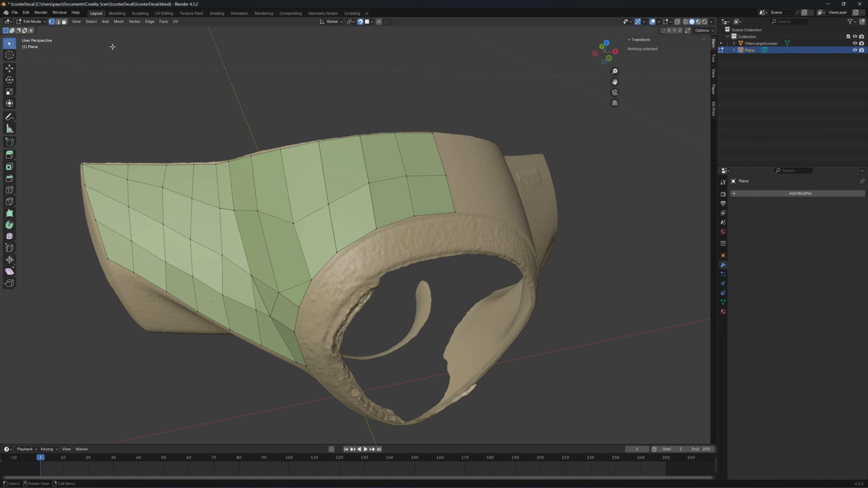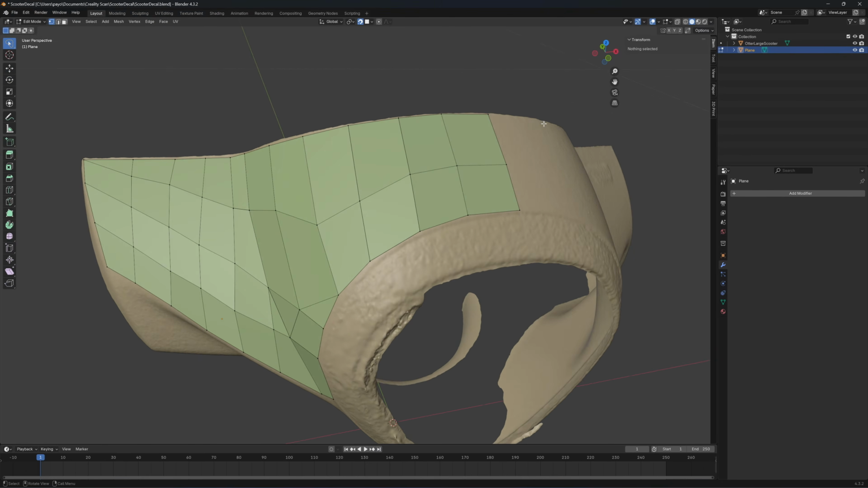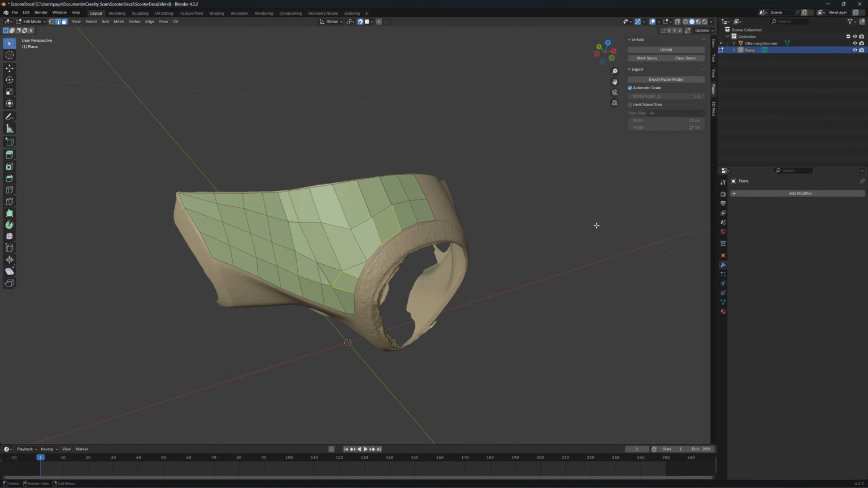To do this, you need to go to Edit, Preferences, and in the search box, type P-A-P-E-R, Paper. Click on here, and the paper tools will come out. You click on Paper. After you add the paper add-on into Blender, it shows here, no need to restart, and you click on Unfold. Now it will unfold.